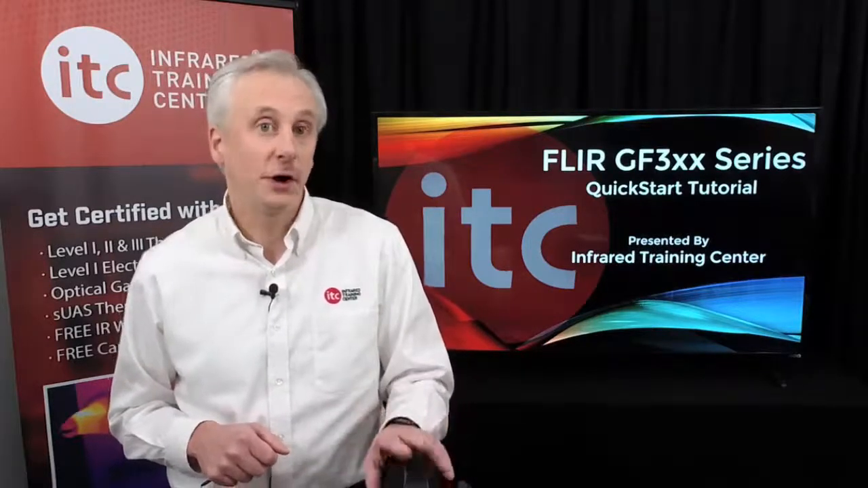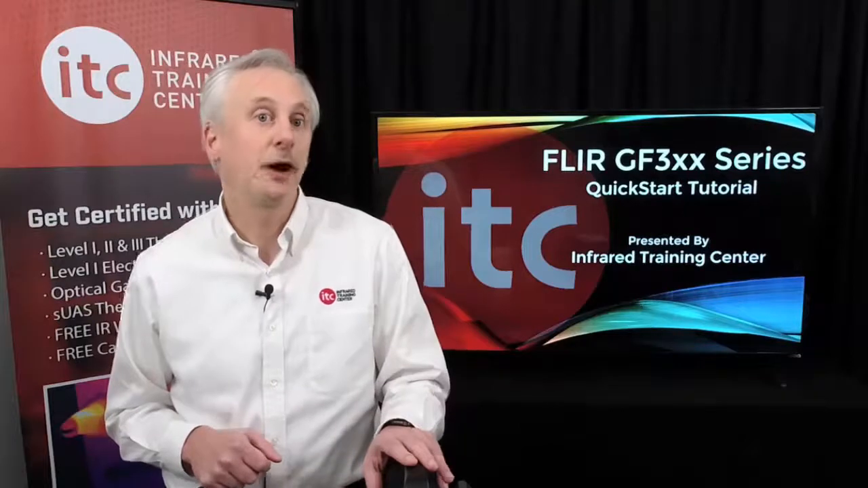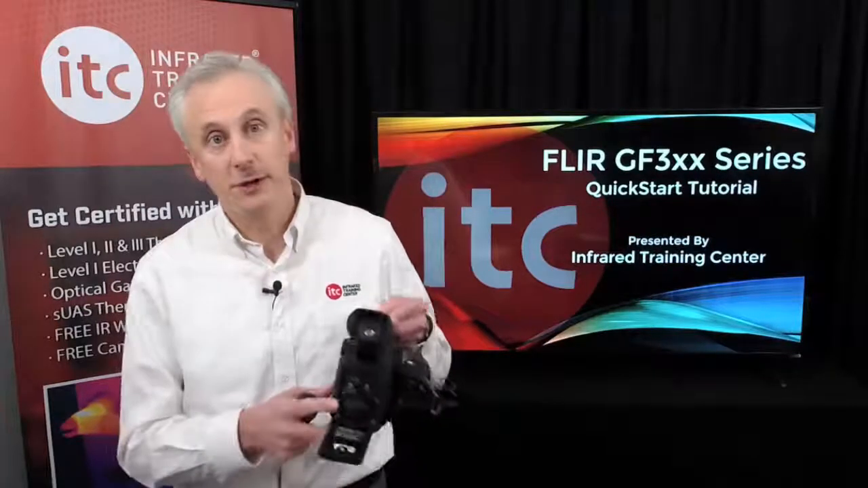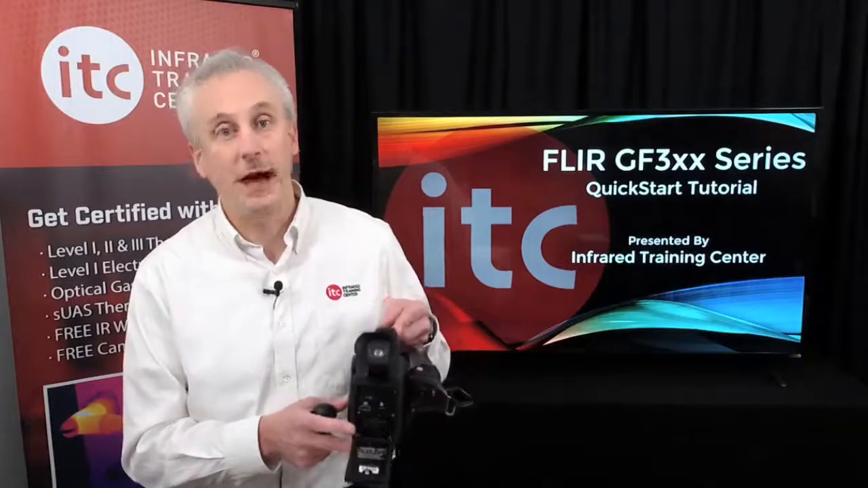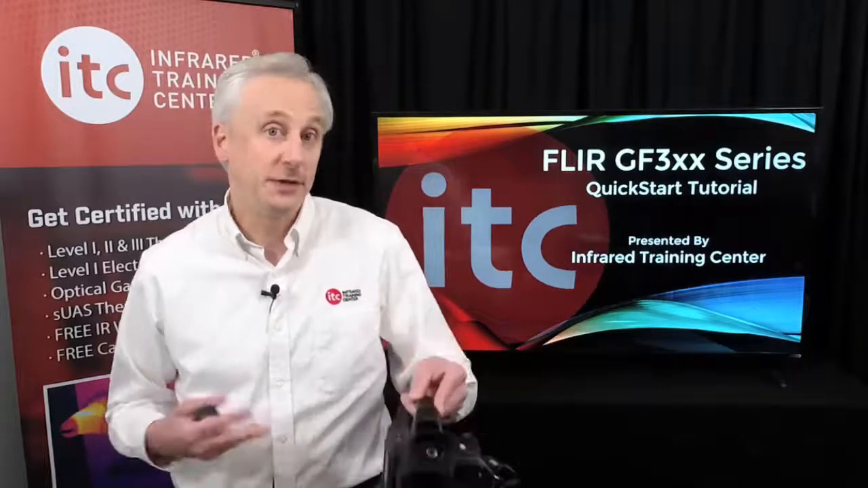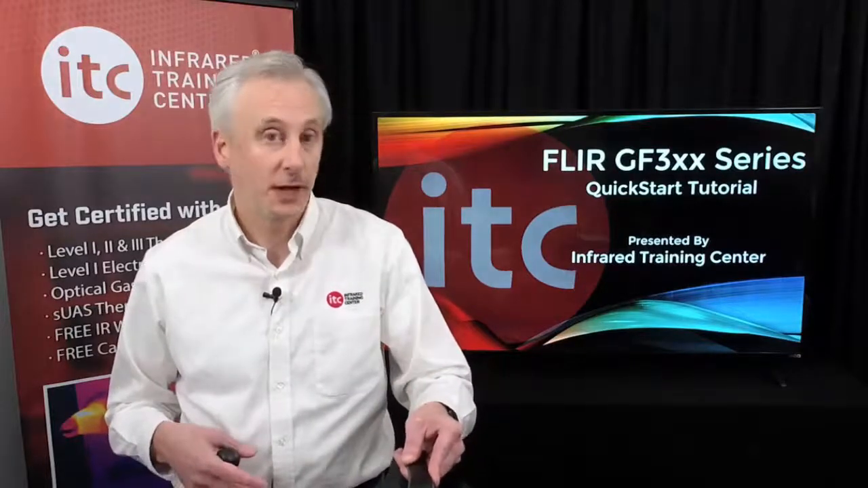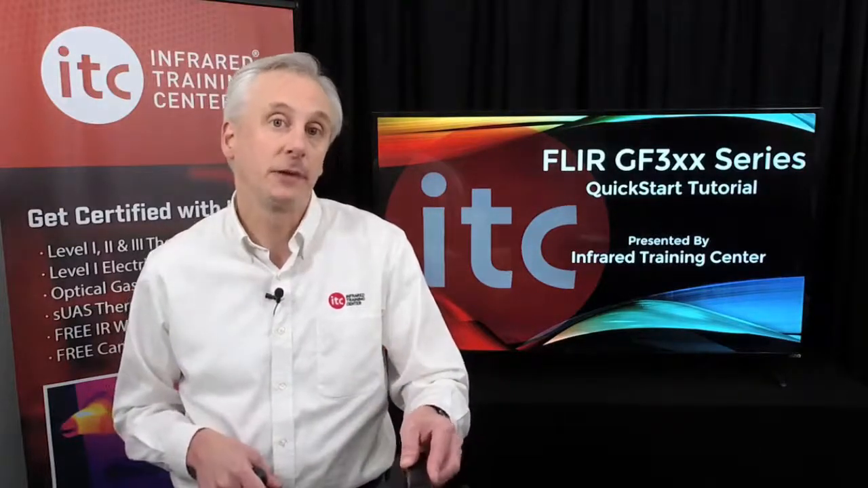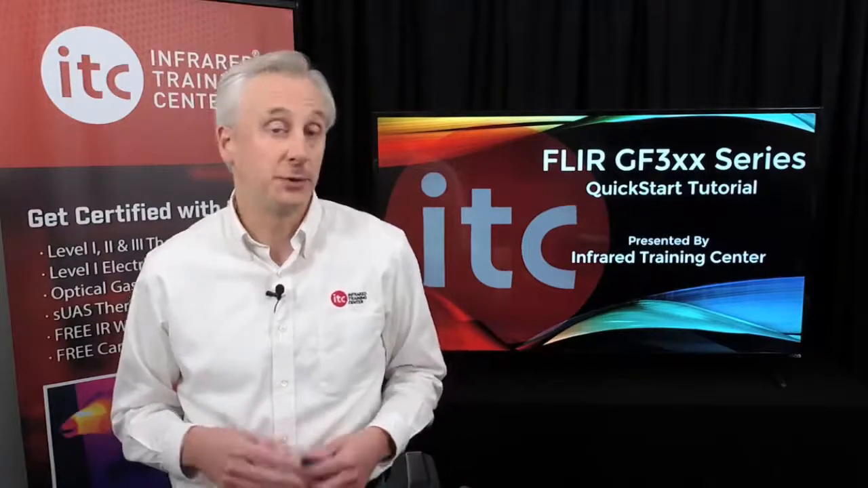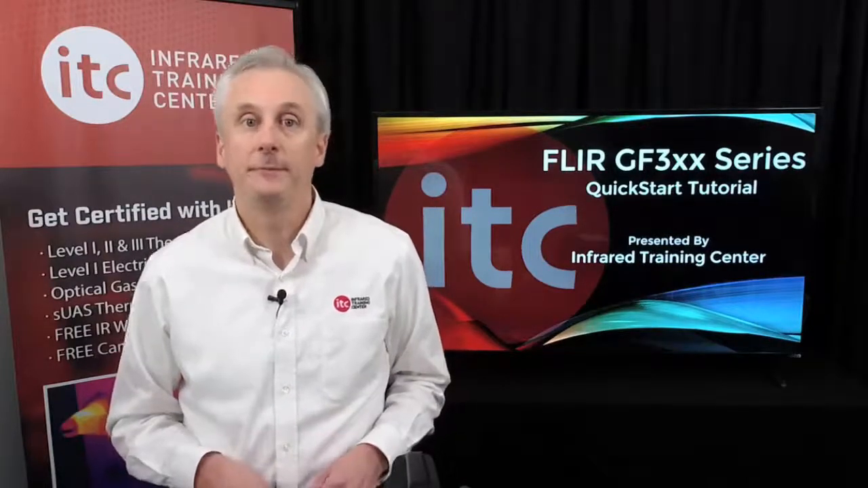A good tip is to always check that you have the card inserted prior to an inspection. On the back of the camera, you also find the USB port, which is used for downloading images to the PC and streaming video to our PC software such as FLIR Tools Plus and Researcher. You'll also find an HDMI port for streaming video to a TV or projector.